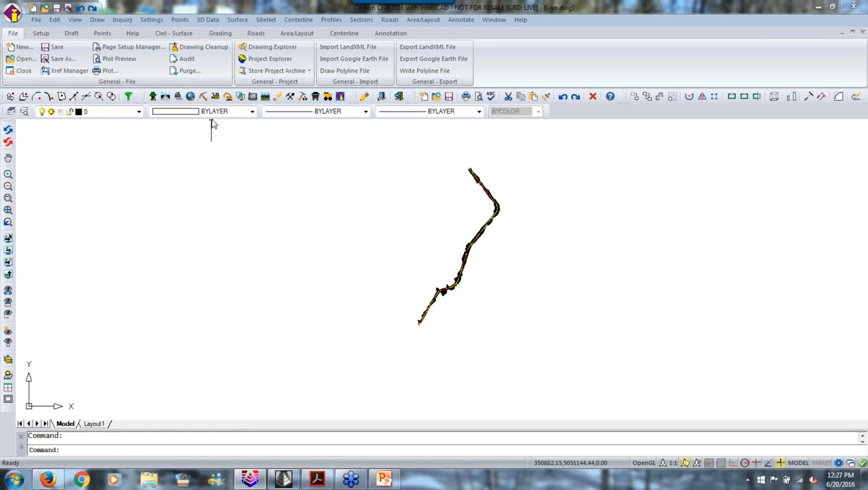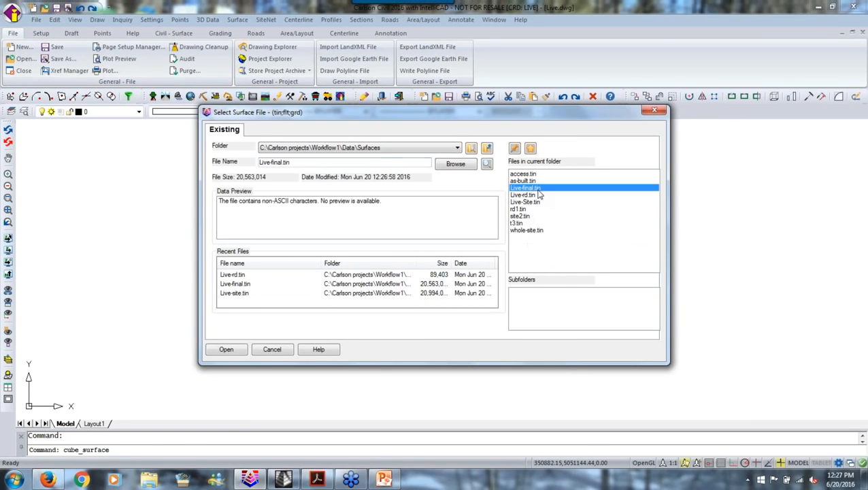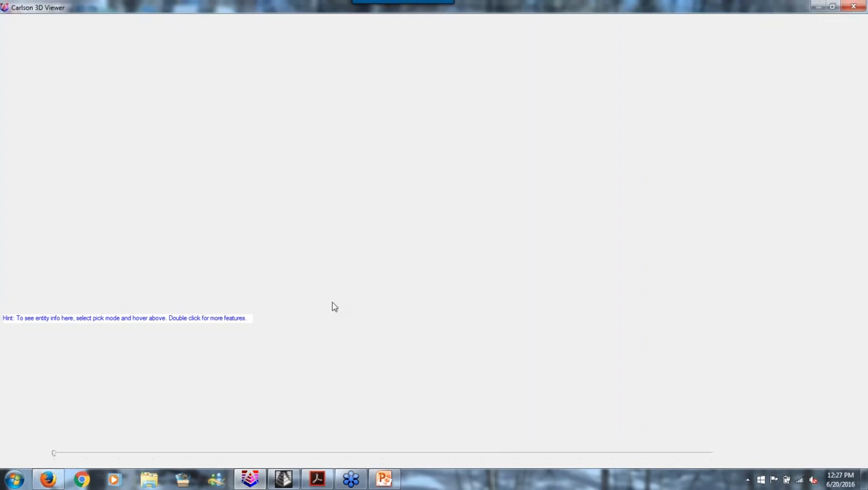So we'll say view a surface file of live final, and this is in CAD. Now this is in the Office CAD software, civil or survey or whatever. This is our tin viewer, and it is trying to load this 350,000 point, however many faces that is. I have to check the statistics, but it's trying to load that into our viewer. So this will take a few seconds, but again, we're going live.